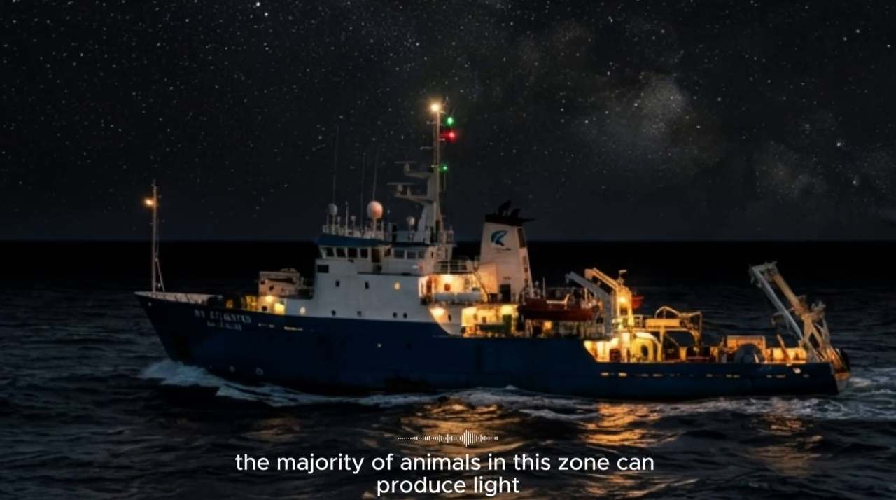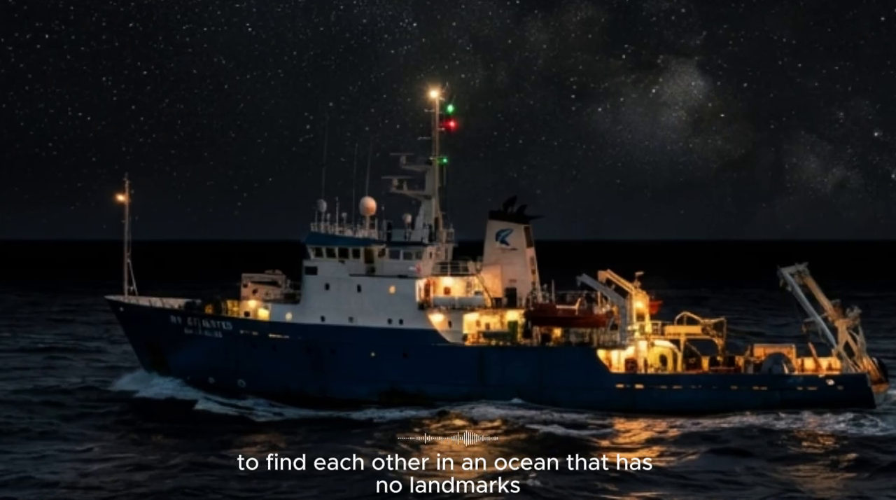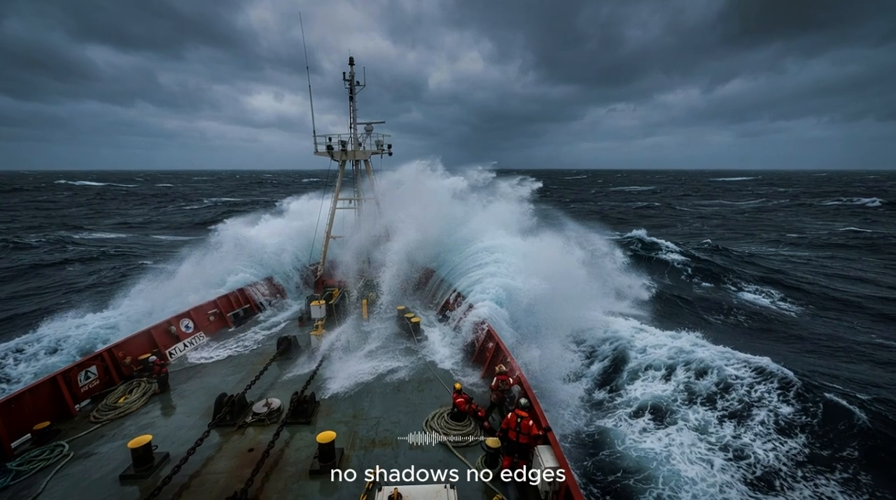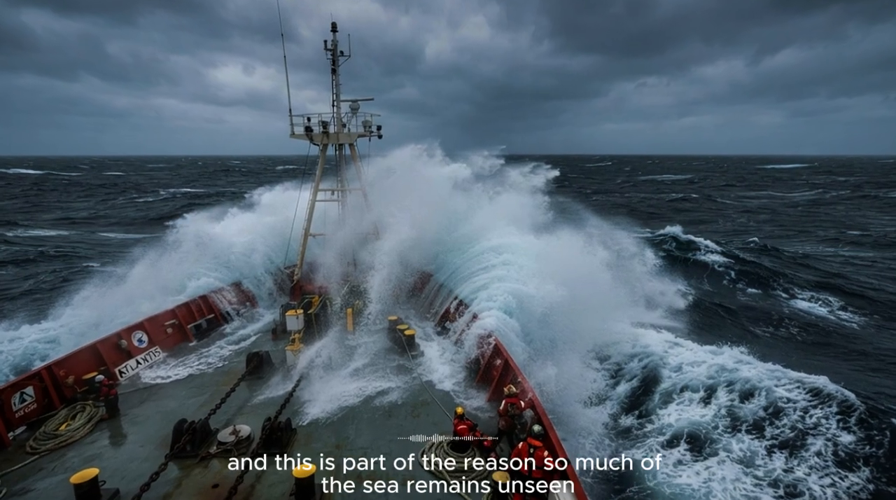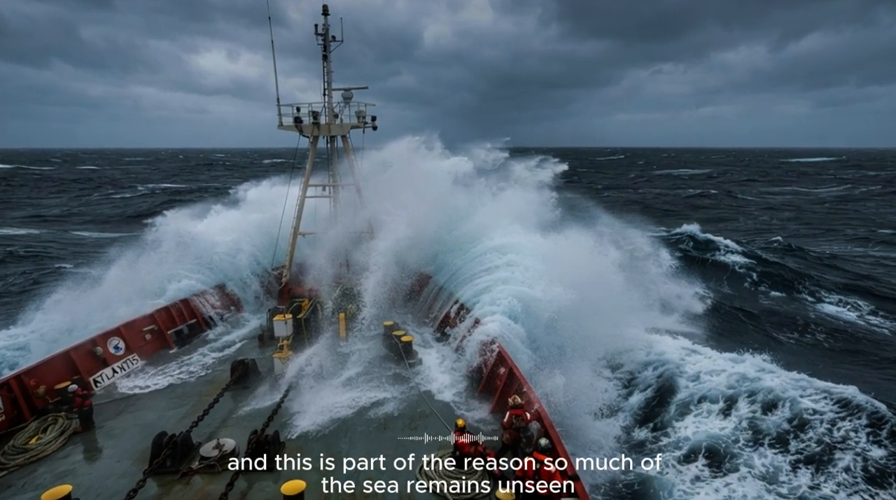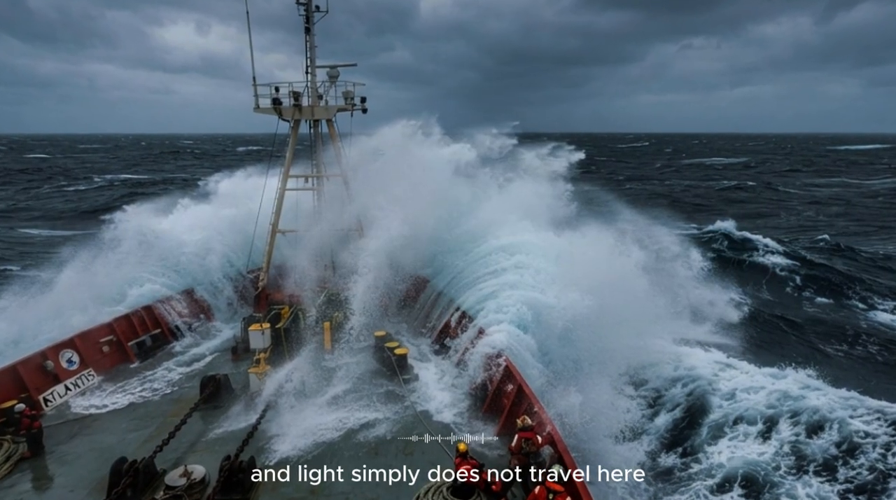The majority of animals in this zone can produce light, using it to hunt, to hide, to find each other in an ocean that has no landmarks, no shadows, no edges. It is the currency of survival, the language of a world without a sun. And this is part of the reason so much of the sea remains unseen. Our instruments are built around light, and light simply does not travel here.